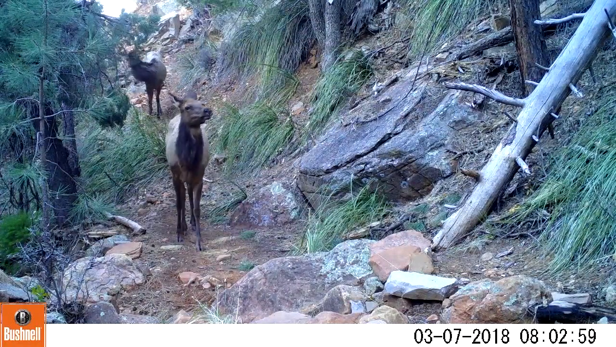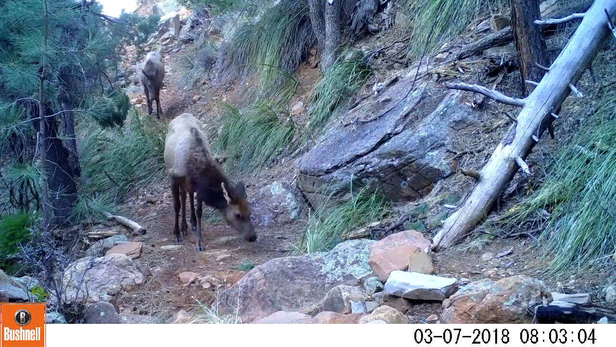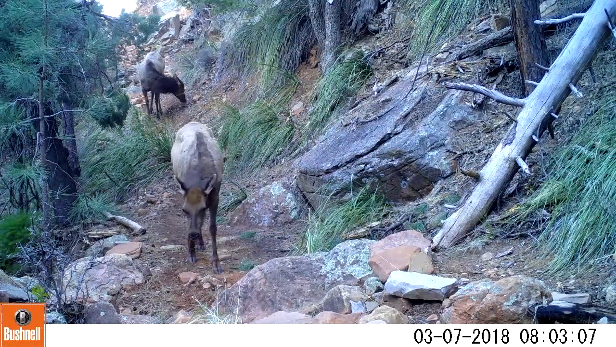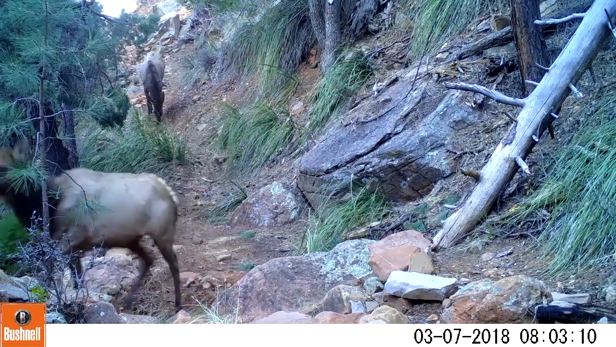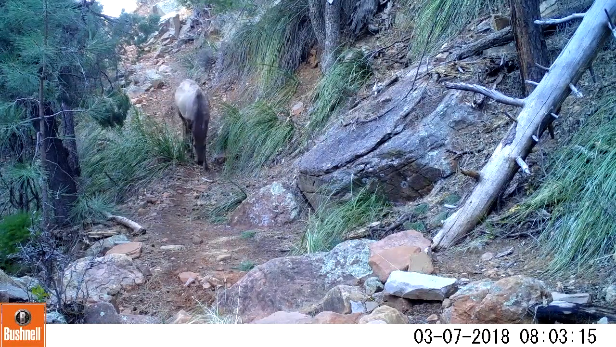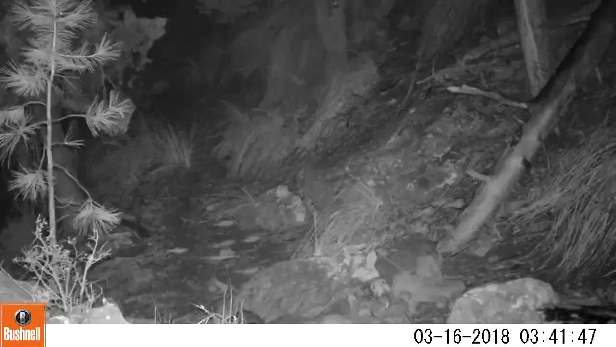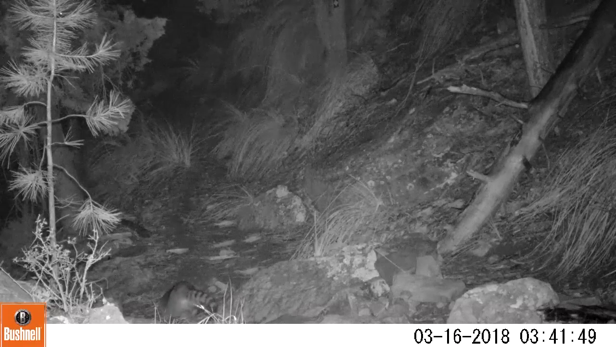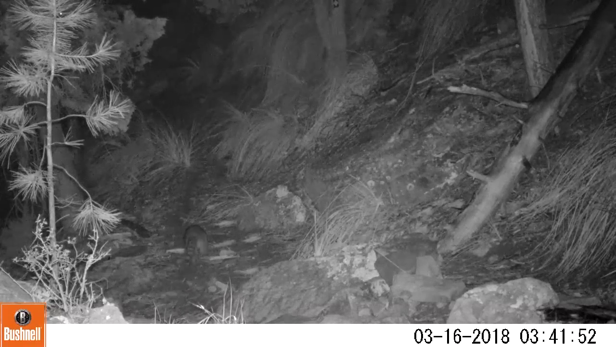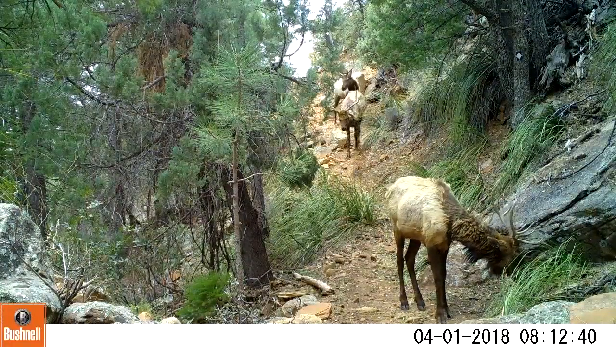Here we have a group of 3 elk coming down. I did prune just a little bit of vegetation here and move this camera up a little bit more so that I could have more of a view to the left. There's some raccoon. Don't see a lot of that, but there are a few up there. Nothing like the population of the Midwest or the East, obviously.